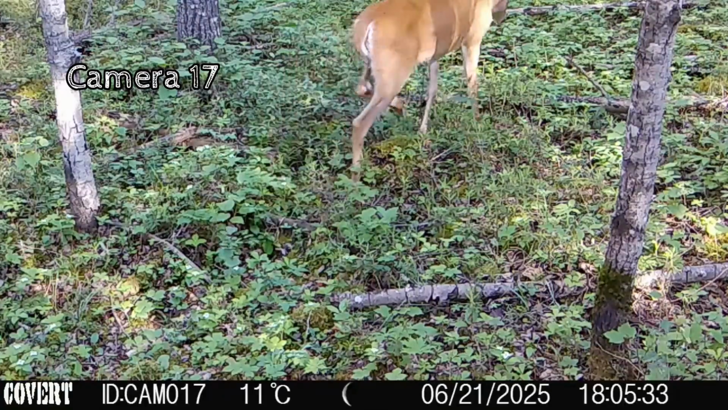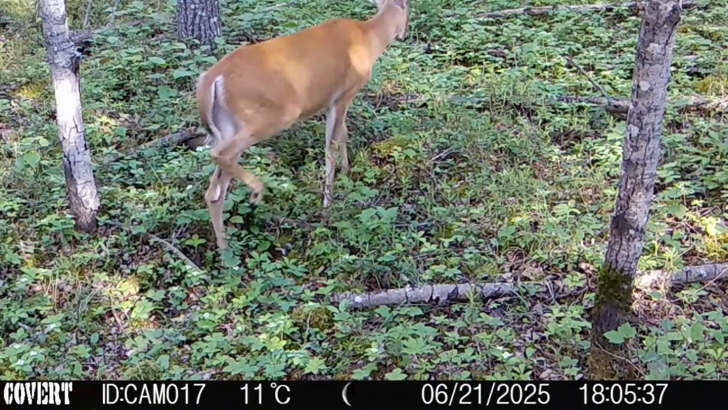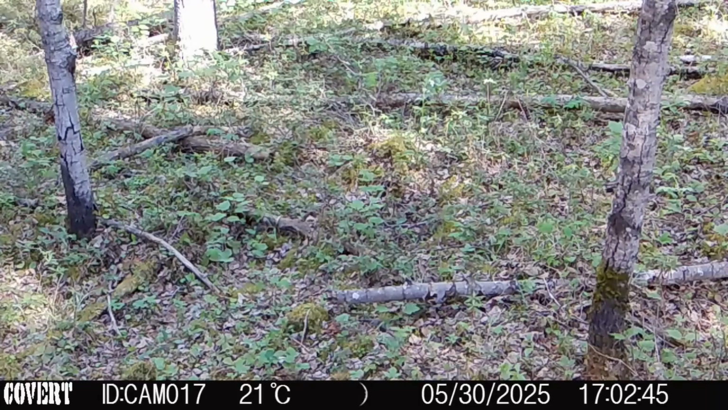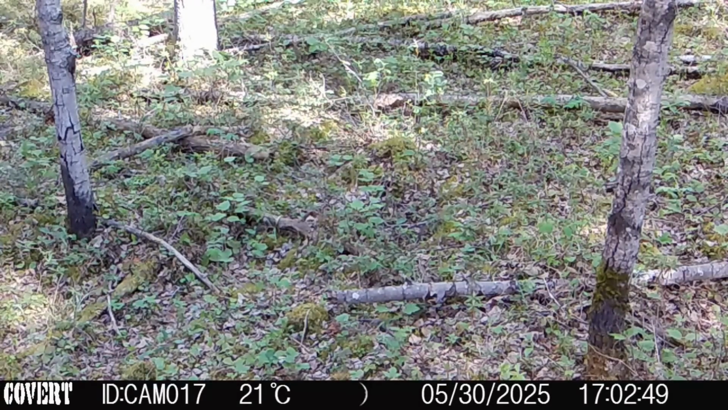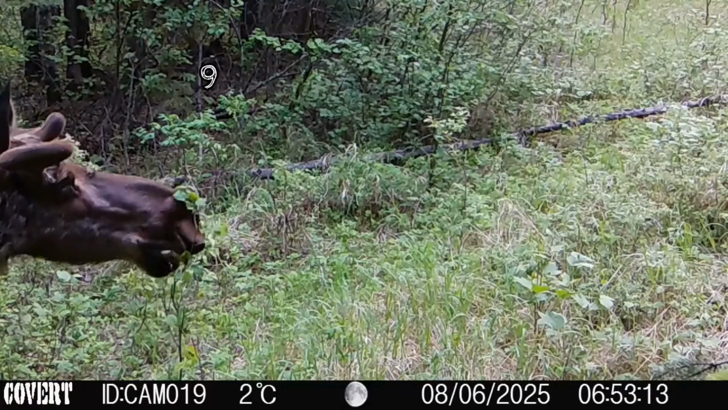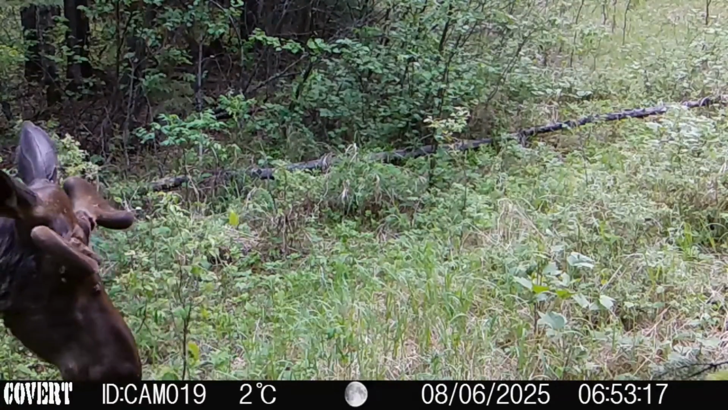Here's a nice buck walking through, followed by his traveling partner. May 30. And then a couple of nice bull moose here, browsing away right in front of the camera. Very nice of them.